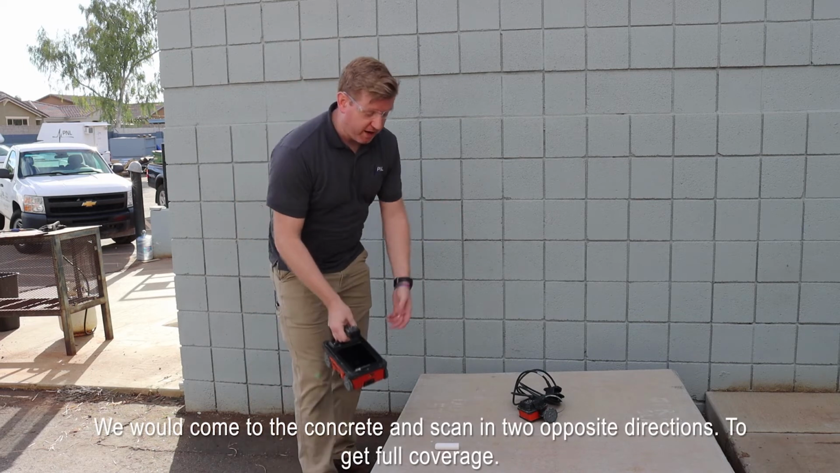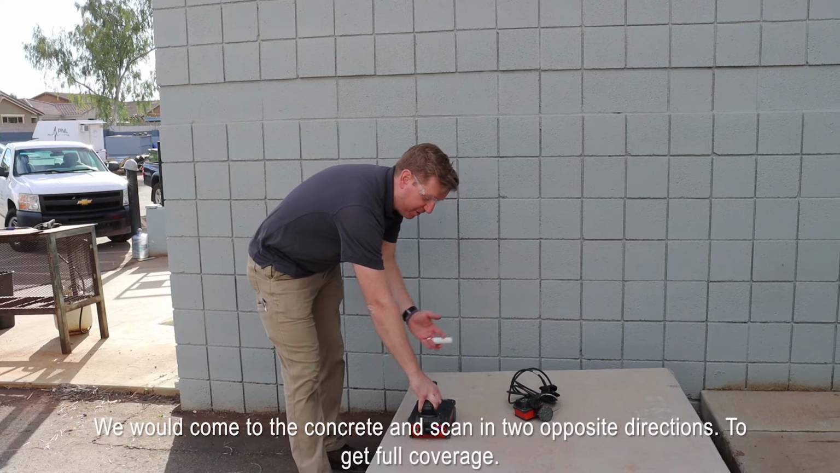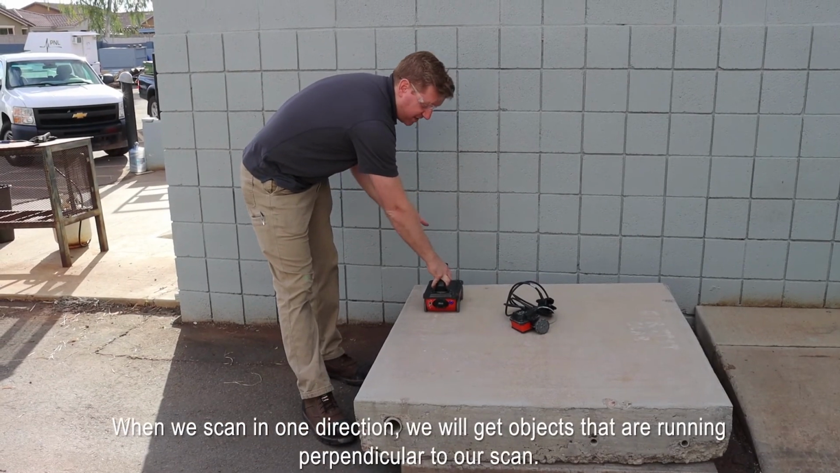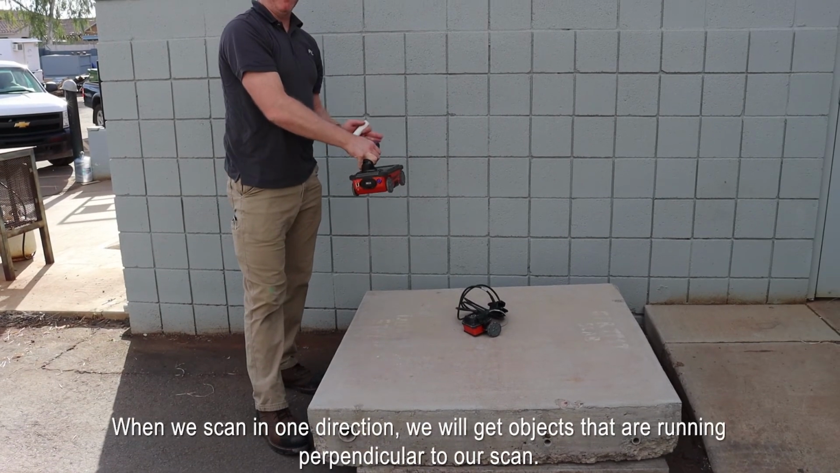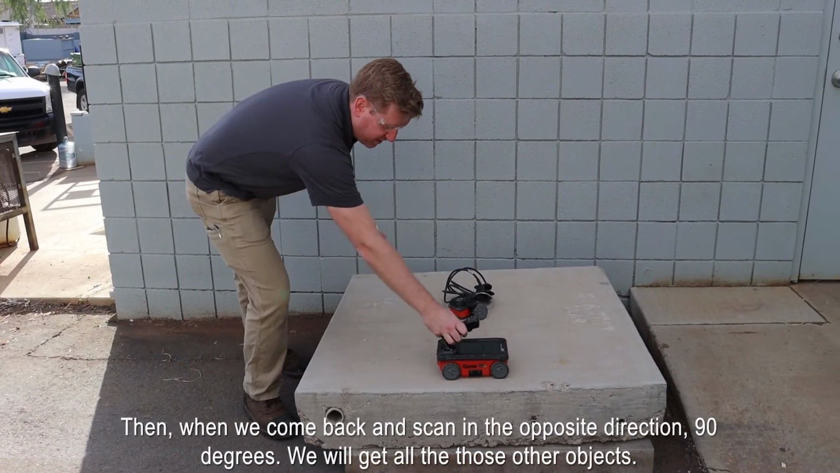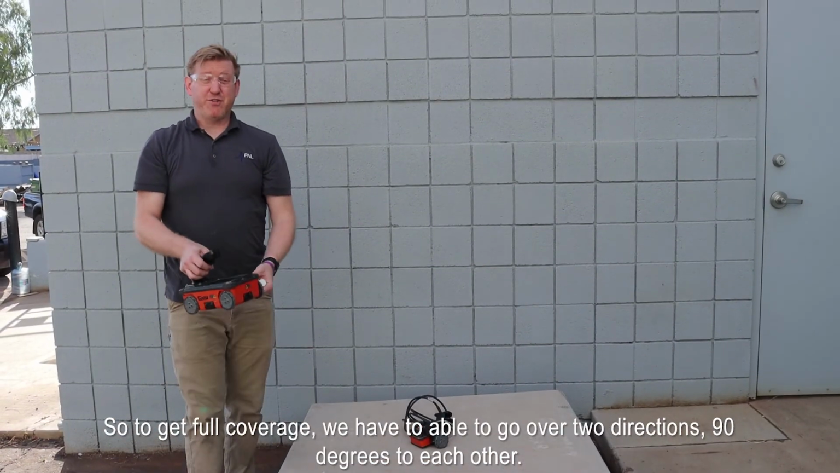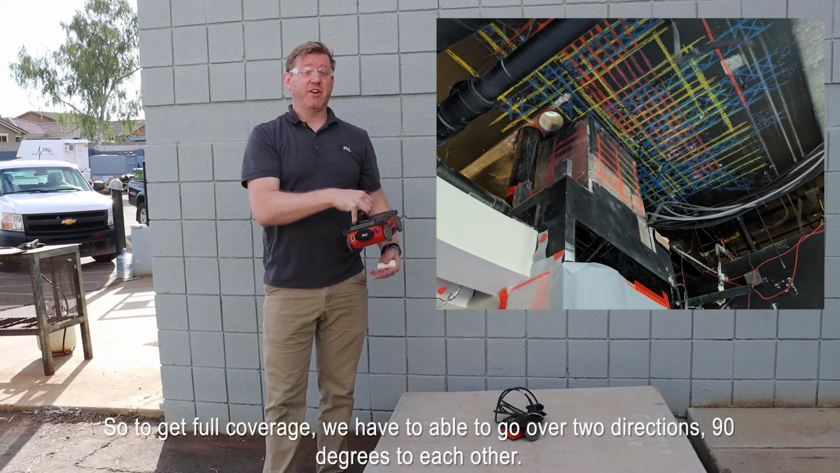We would come to the concrete and we would scan in two opposite directions to get full coverage. When we scan one direction, we will get objects that are running perpendicular to our scan, and then when we come back and scan the opposite direction, 90 degrees, we'll get all those other objects. So to get full coverage, we have to go over two directions 90 degrees to each other.